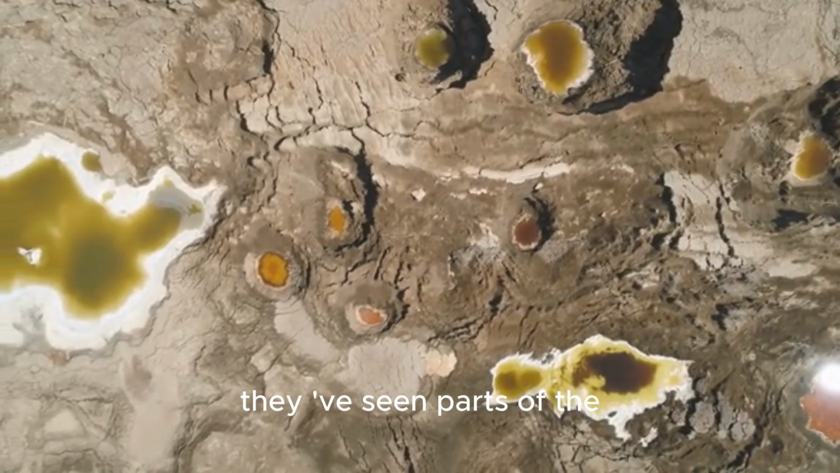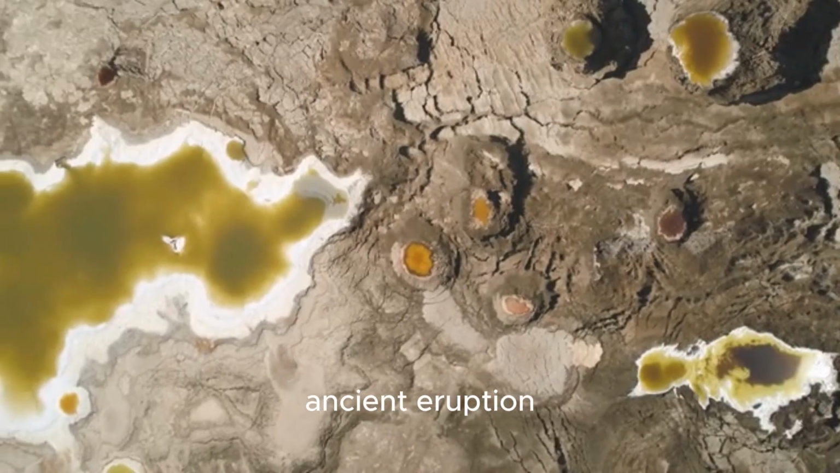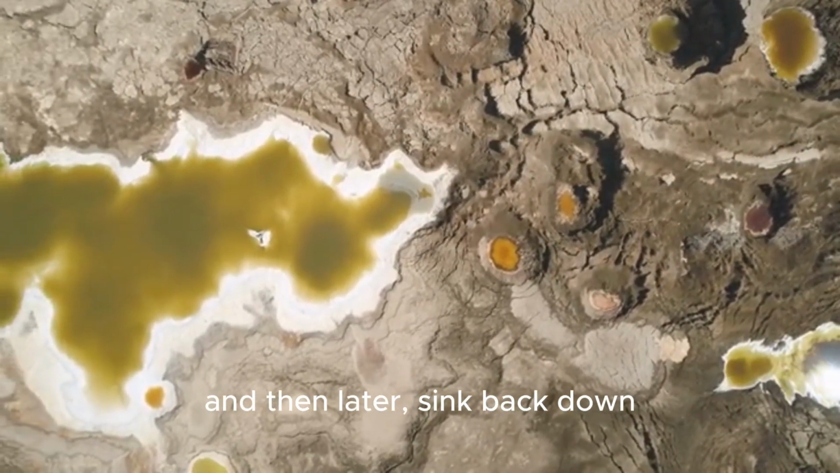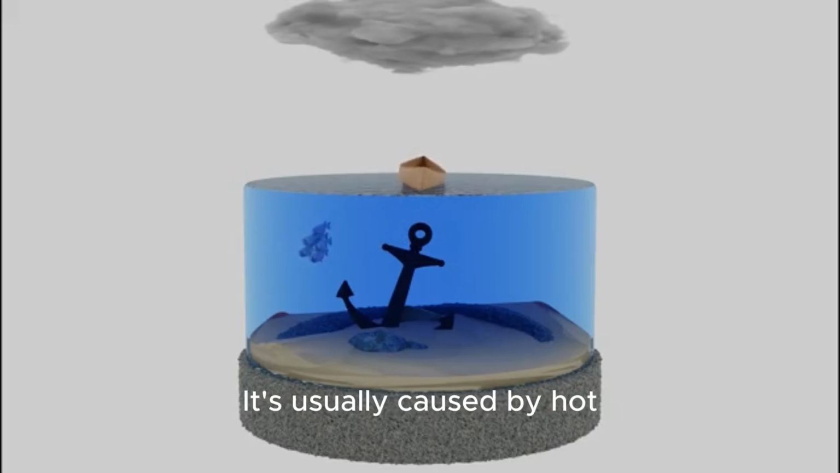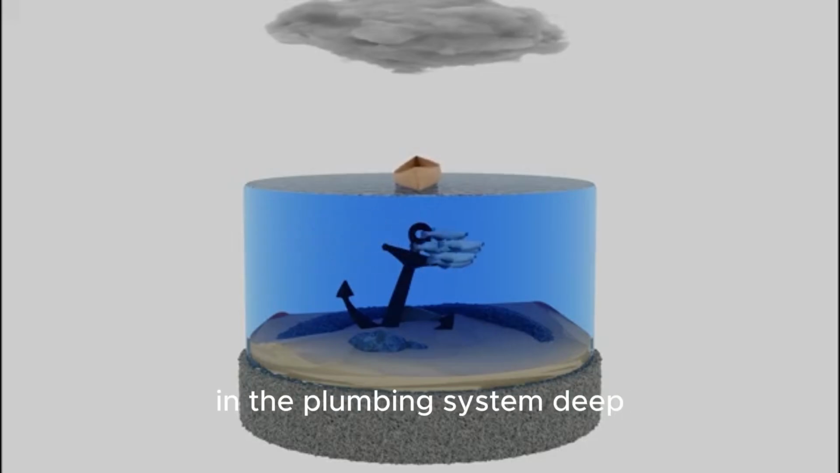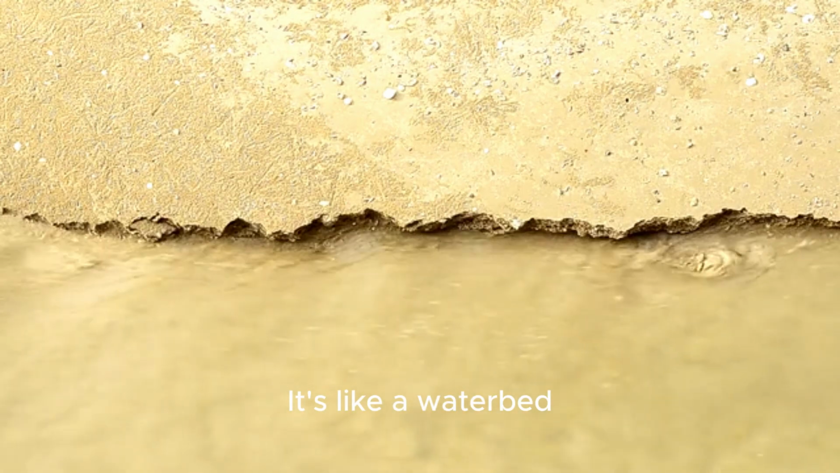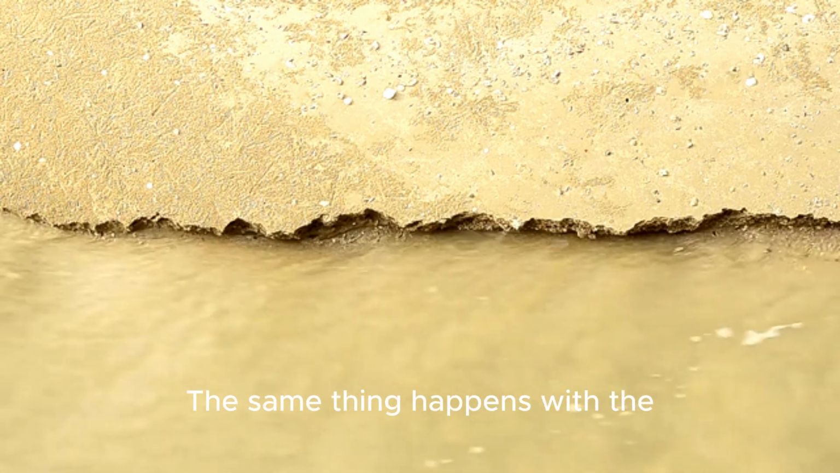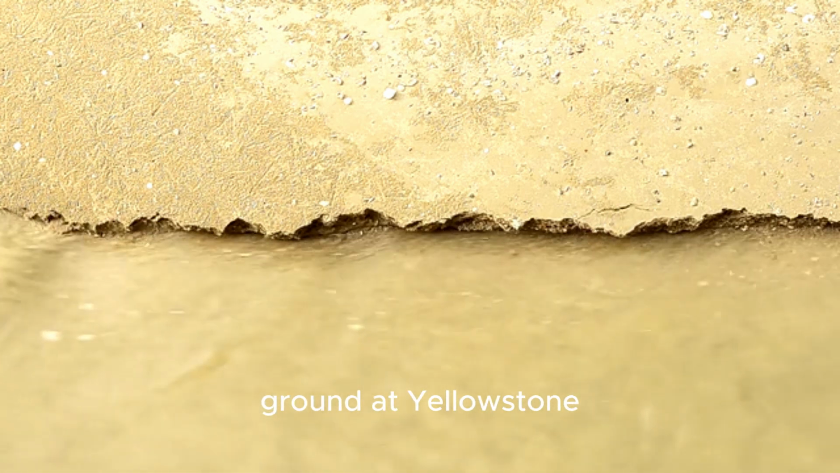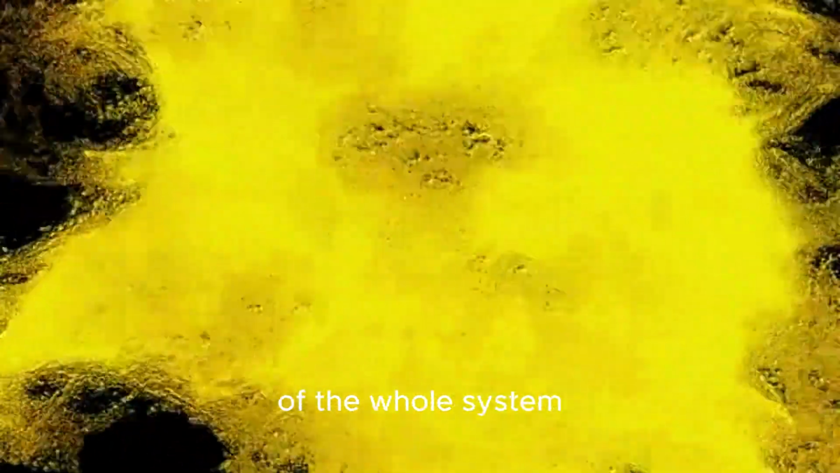Over the years, they've seen parts of the Yellowstone caldera, that's the giant bowl-shaped crater from an ancient eruption, rise by several inches, and then later sink back down. This is totally normal. It's usually caused by hot water and gas moving around in the plumbing system deep underground, not by new magma rushing towards the surface. It's like a waterbed. If you push down on one side, another side might bulge up. The same thing happens with the ground at Yellowstone. Tracking this breathing is the most important job for scientists monitoring the volcano. It gives them a health checkup of the whole system.